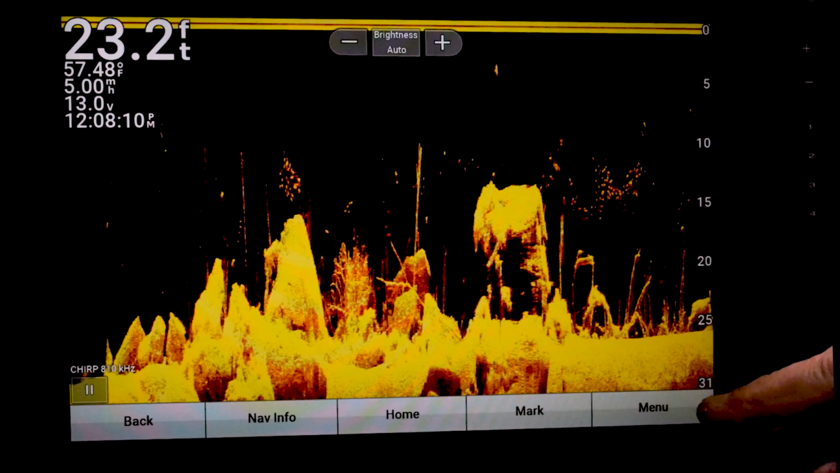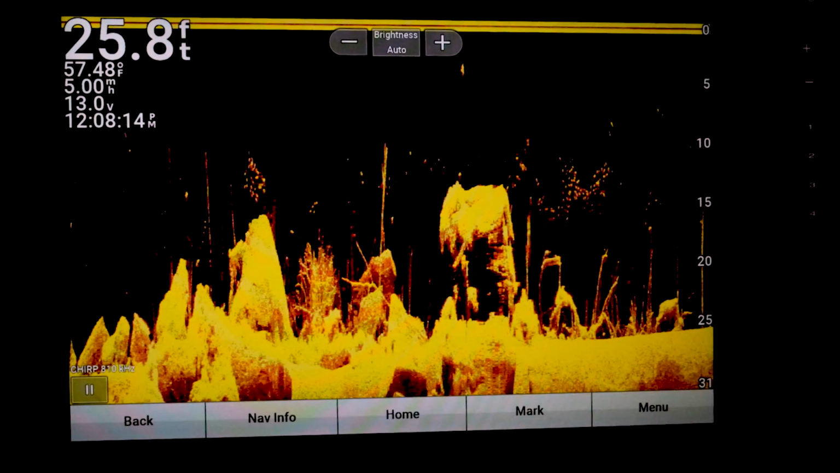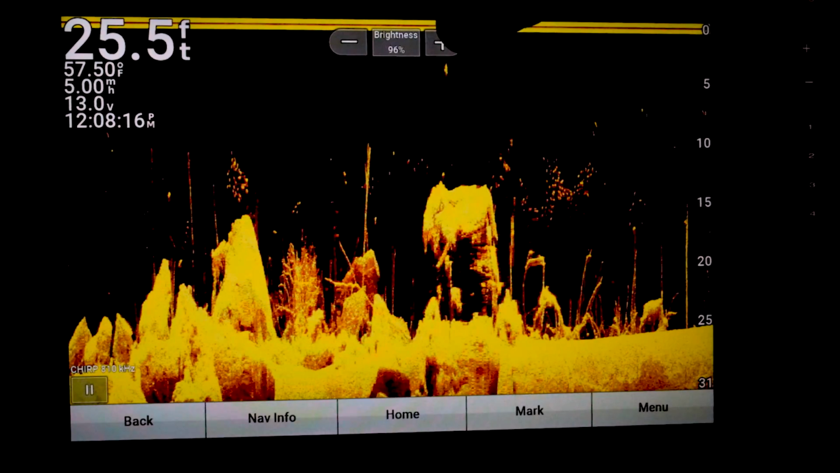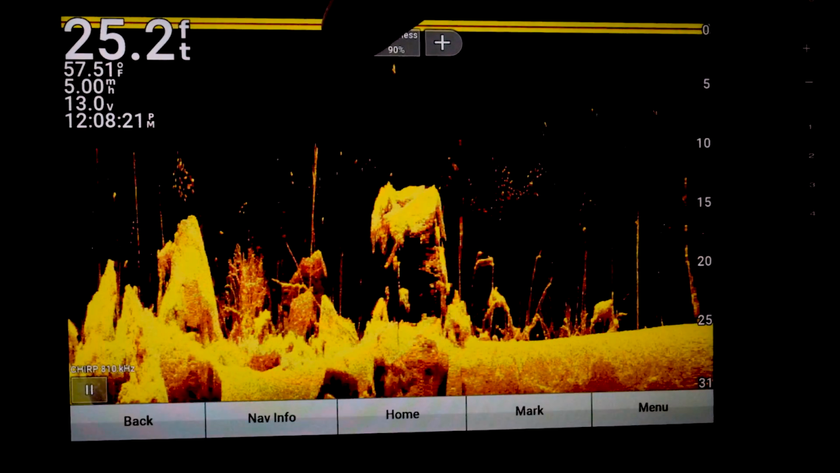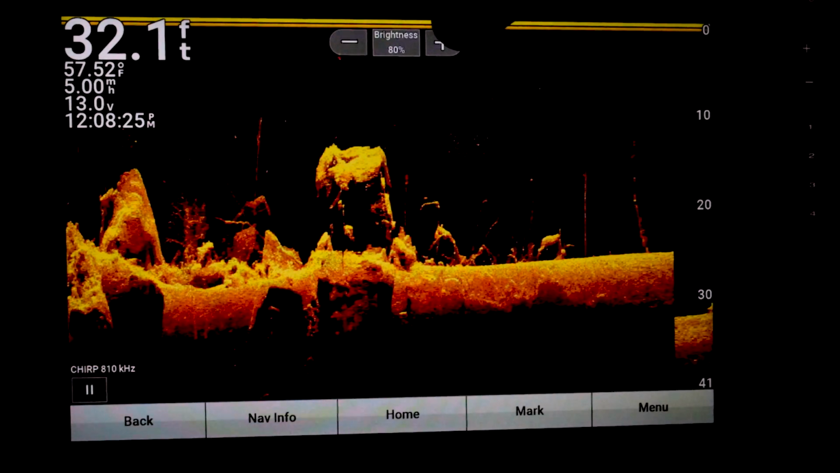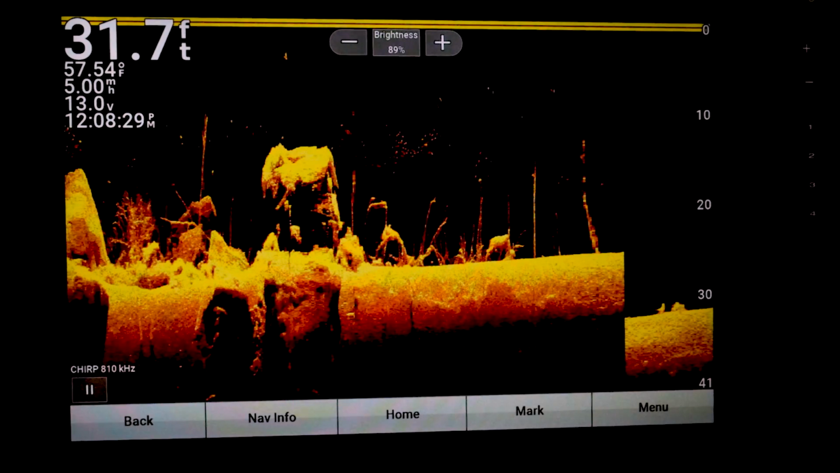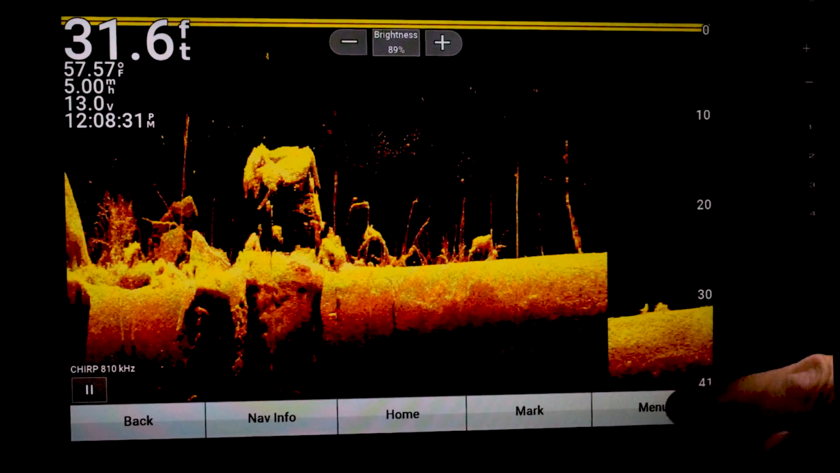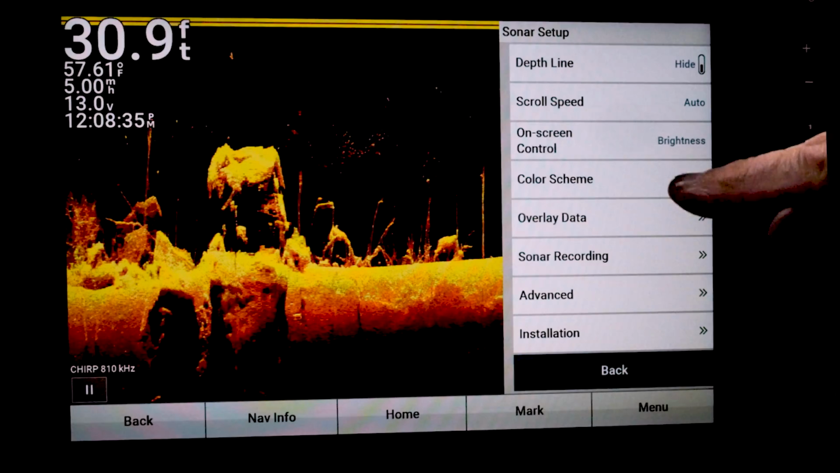So first off, let's go to Menu. Oops, that's Brightness Auto. Remember, it's always going to revert back to auto on the brightness, so you have to adjust that on your own. Oops, a little low, more towards 90. So we go to Menu, Sonar Setup, and Color Scheme.